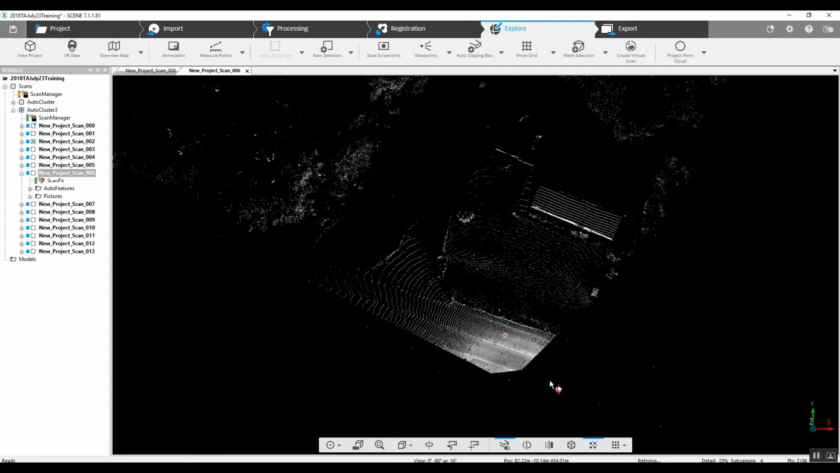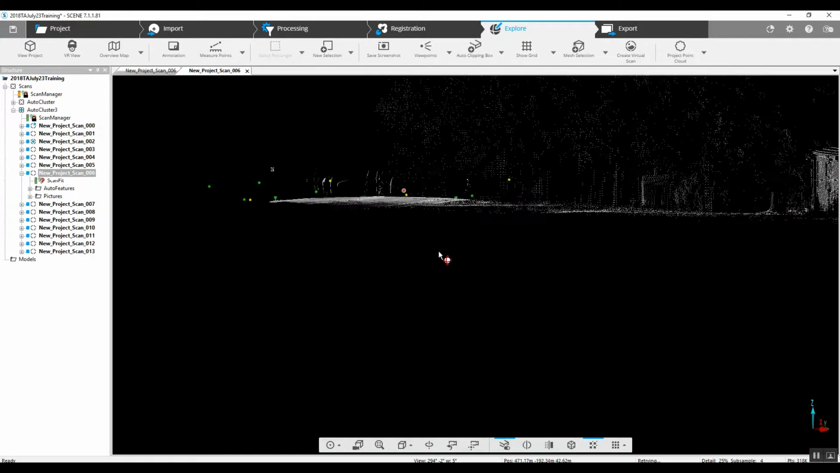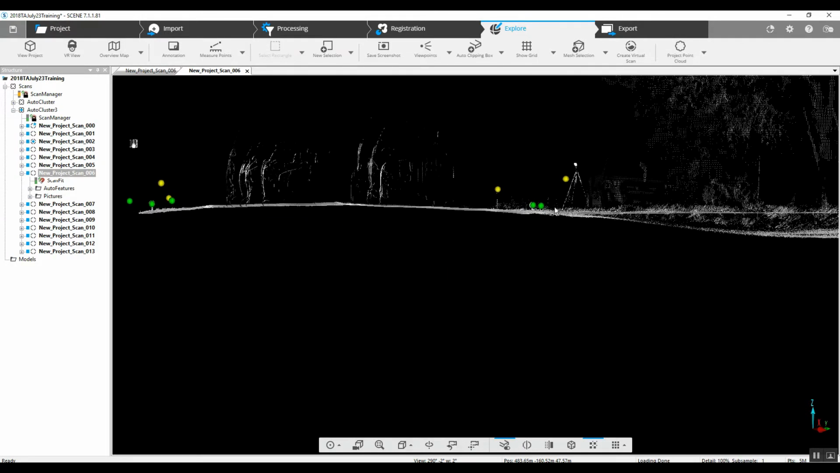We can just drag down here, spin it. We can do a much better job in this small selection. We don't really have any sort of change in elevation. This is probably going to be the best option that you've got to take care of the vehicles in the scan.